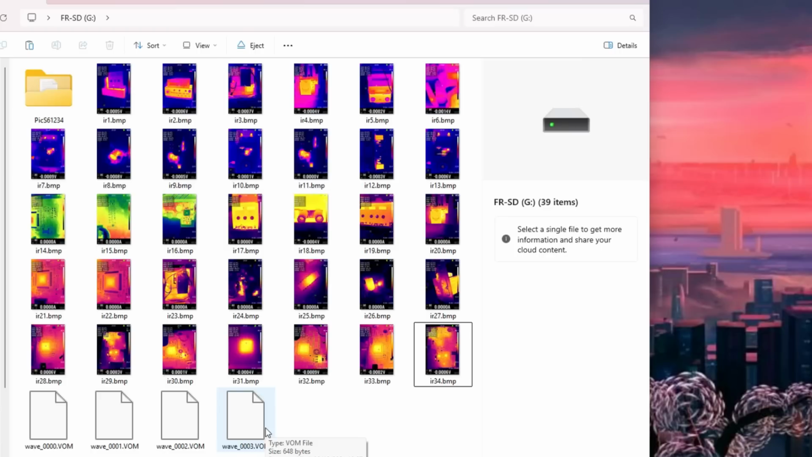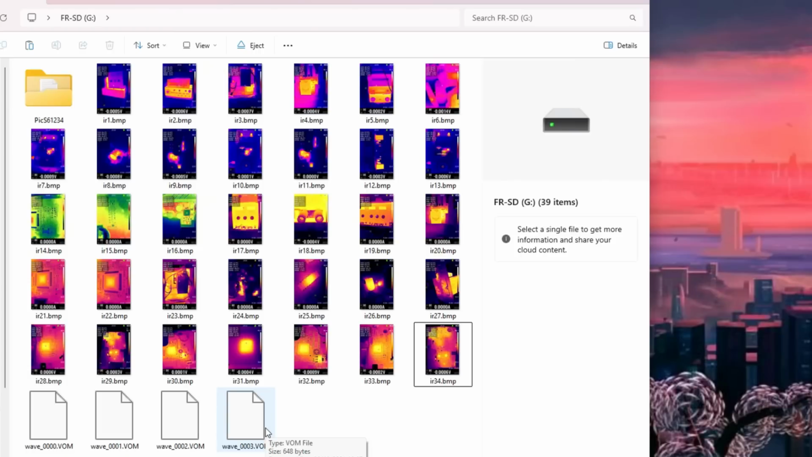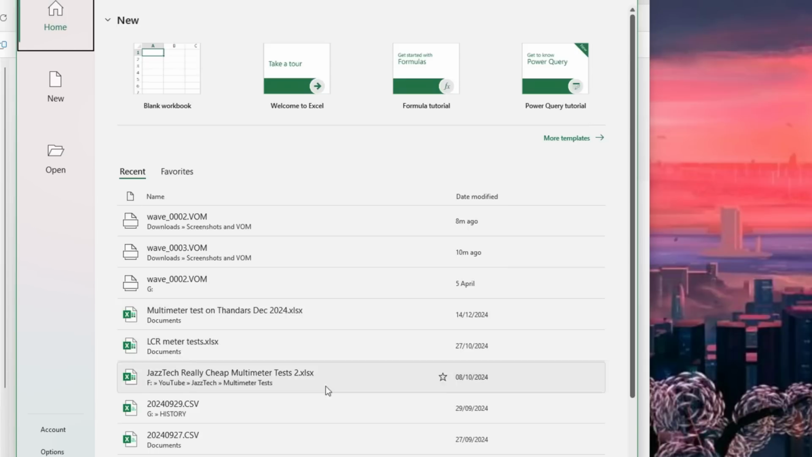Now, I did find the software. I couldn't get it to work on my particular version of Windows. Your mileage may vary depending on what operating system you've got installed, but there's an easy way to look at these VOM files. What you need to do is open it with Excel. Right, so I've opened my Excel.